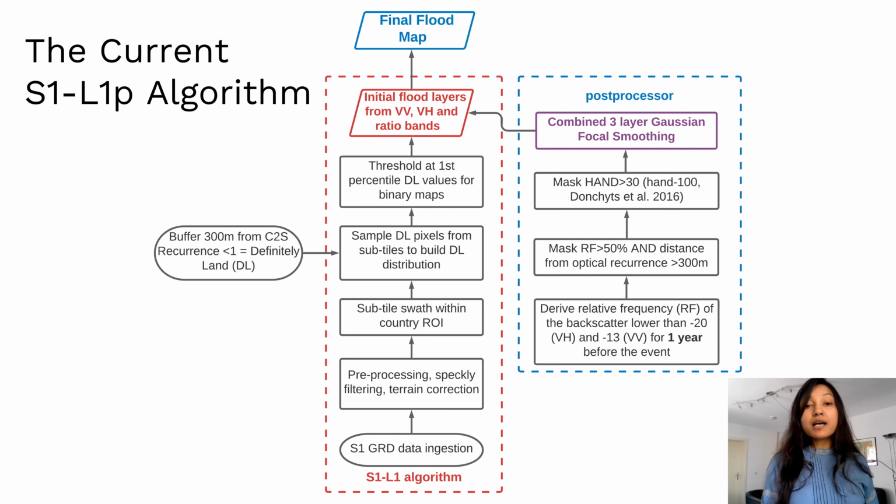This is followed by masking topographically implausible flooded pixels with a height above nearest drainage value greater than 30 meters. And finally, the three bands are combined into a single map using a Gaussian focal smoother to remove the remaining disconnected isolated flood pixels resulting from speckle.